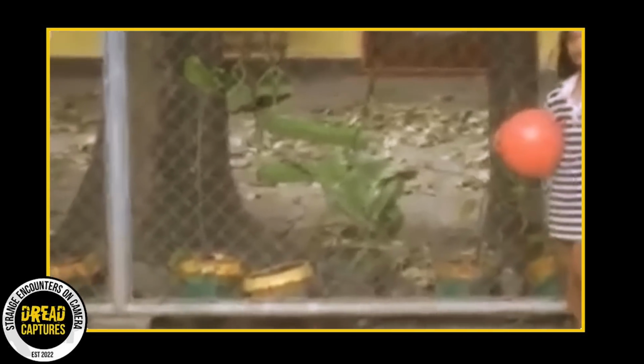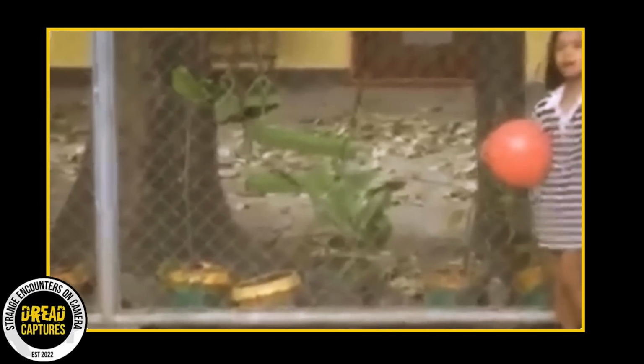A young girl is happily playing, oblivious to the horrors that are about to unfold. Her father is recording her, probably capturing some precious moments to cherish later. But then, things take a terrifying turn. The little girl suddenly points behind her father, signaling something ominous lurking in the shadows.